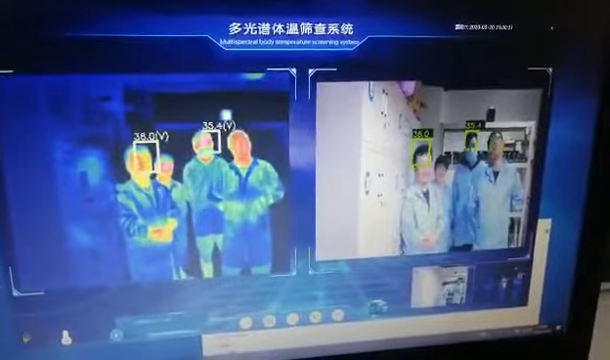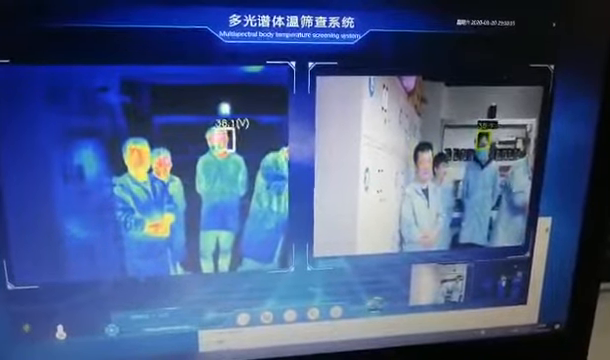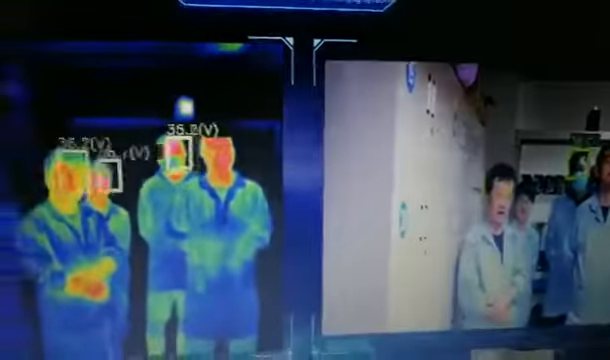You can see that in the left side it is the thermal images very clear, and in the right side it is the daylight. Yes, daylight images very clear. It has the face recognition.